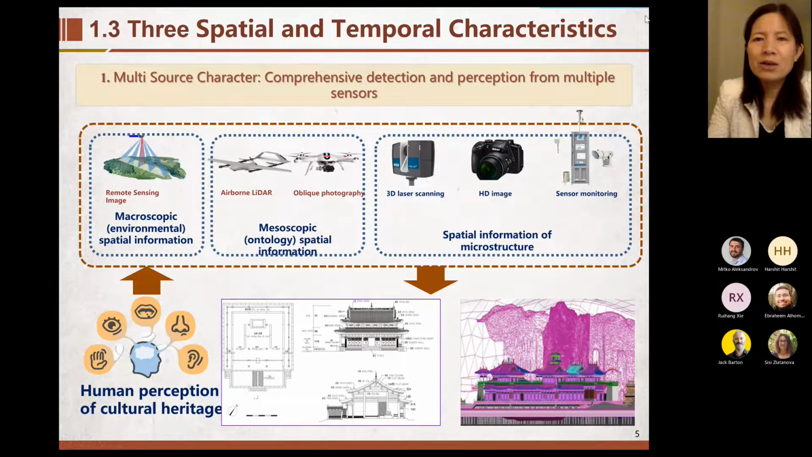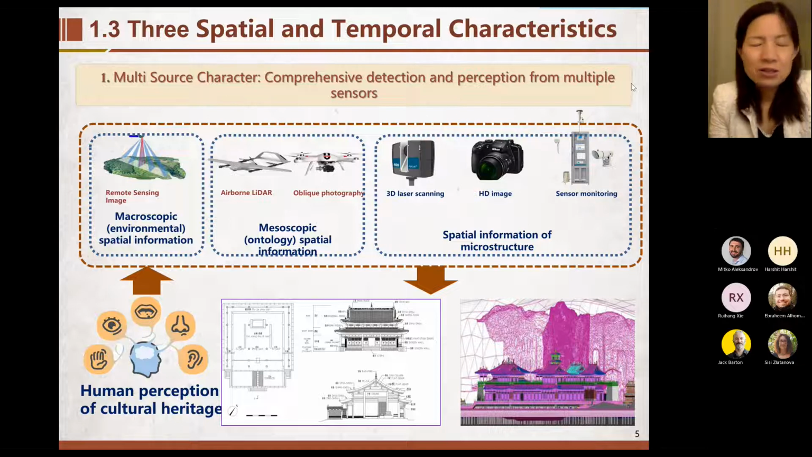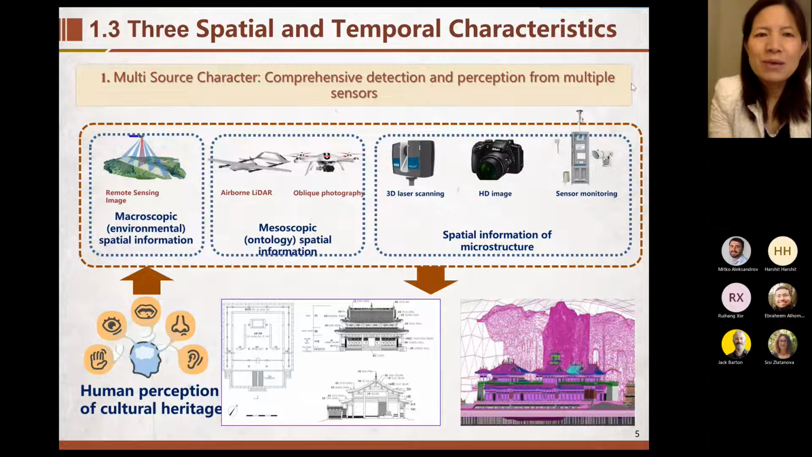Firstly, we analyze some characteristics of the digital heritage of the Grotto statues. It has three main characteristics related to space and time.